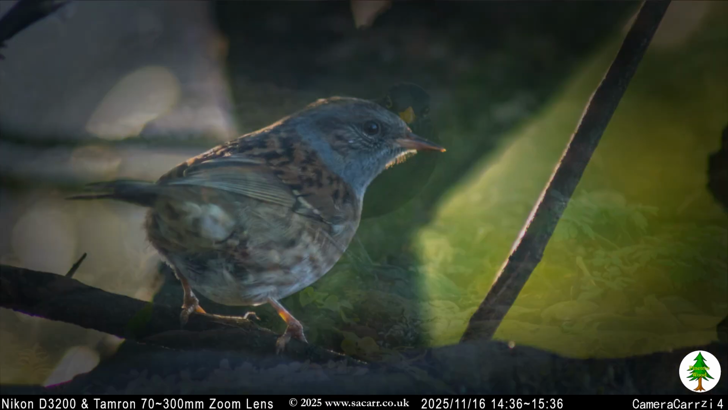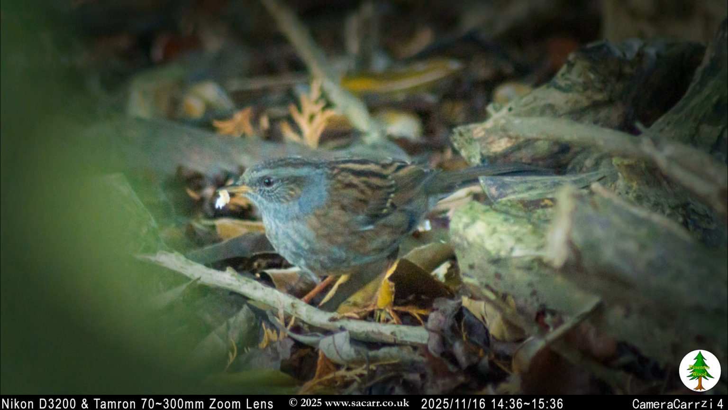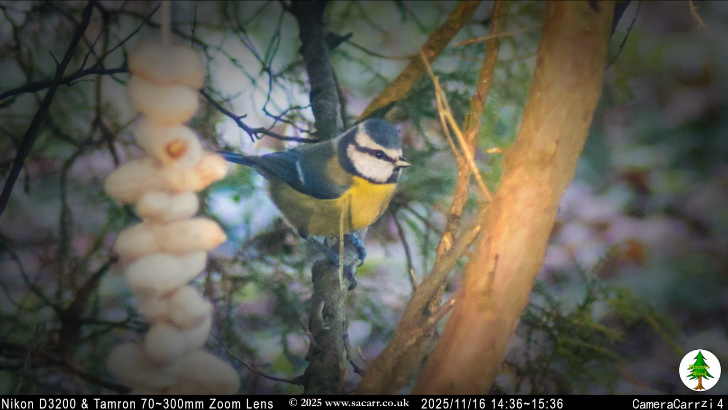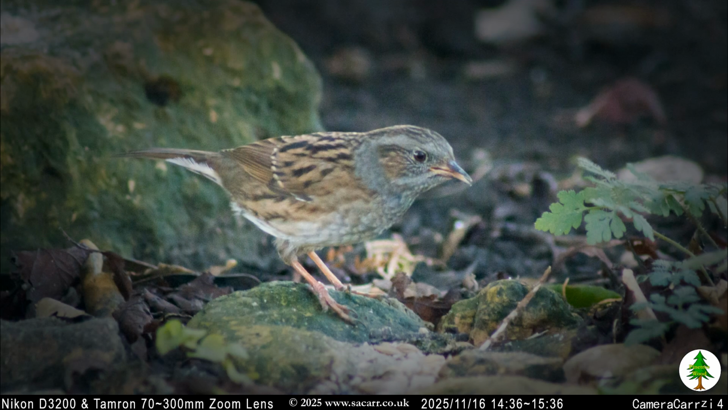I tried something a bit different that afternoon. Rather than rely on the trailcam, I wondered what birds would visit if I was there in the wood with a camera. So these few pictures are from my DSLR.